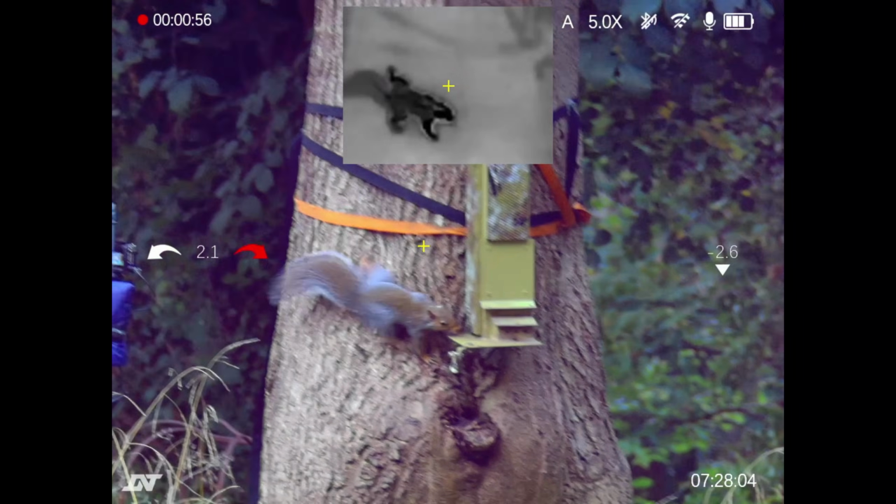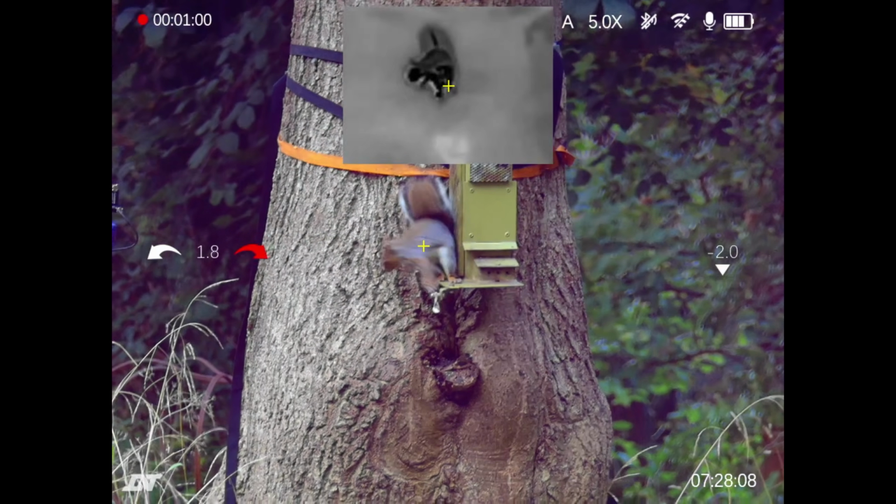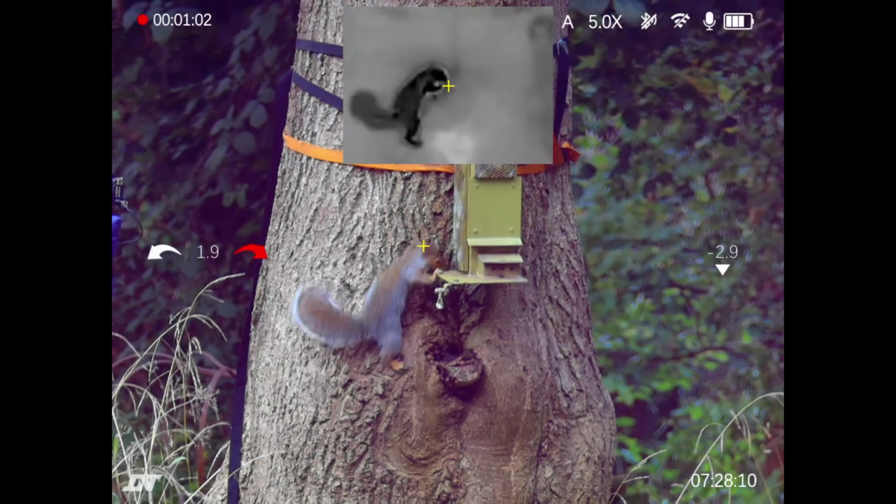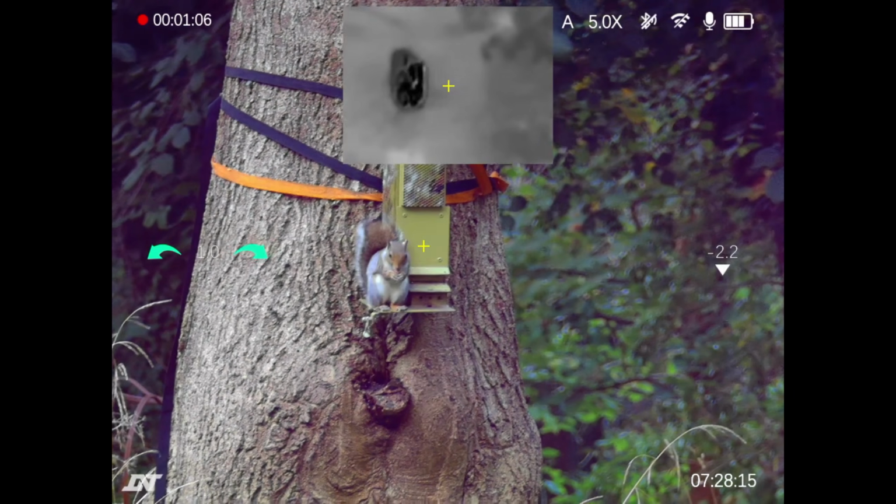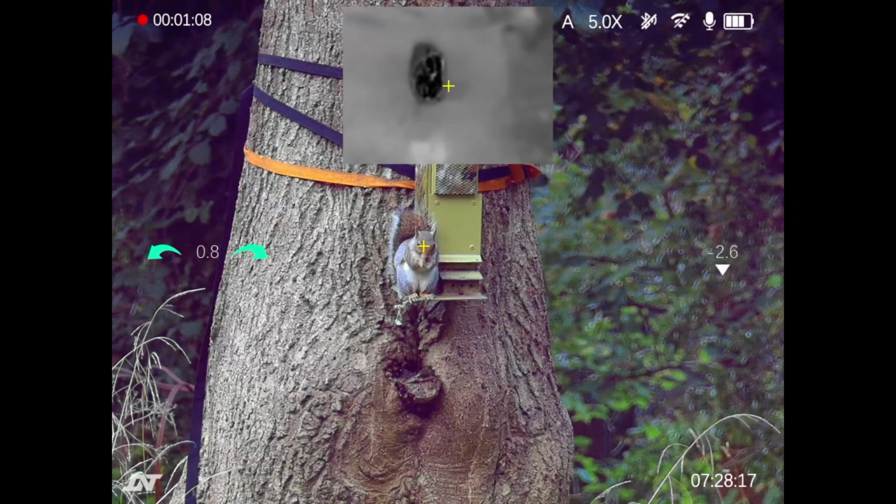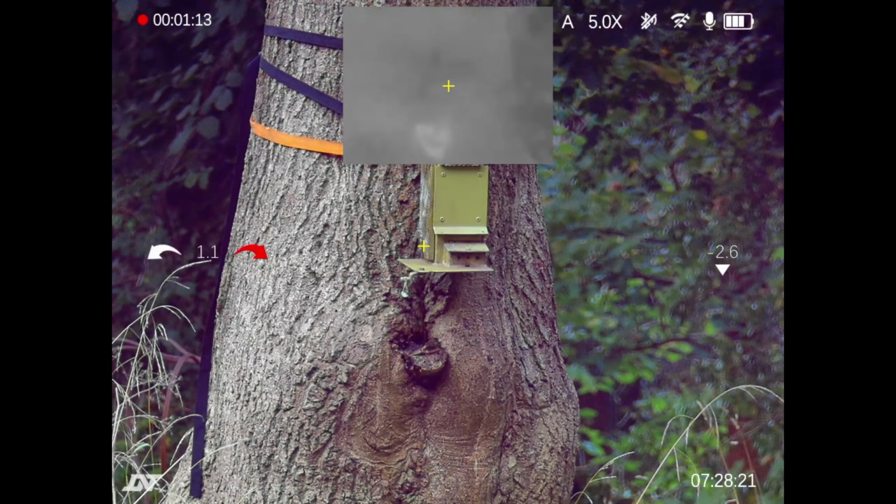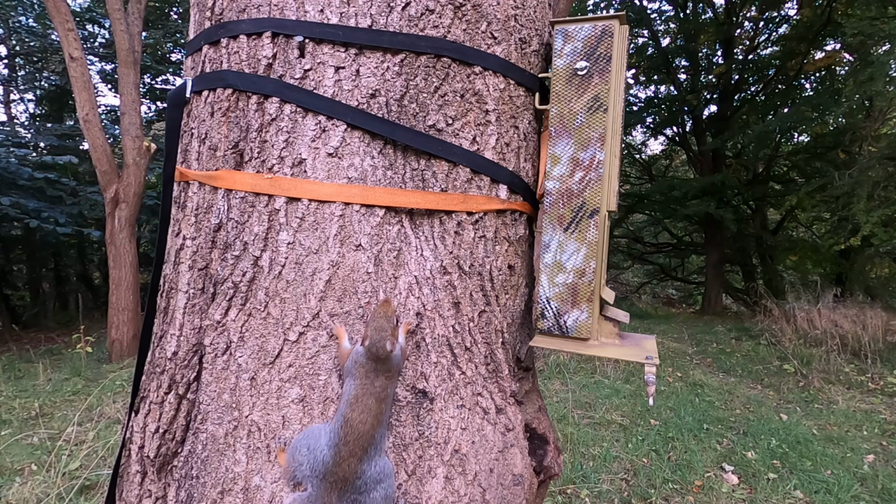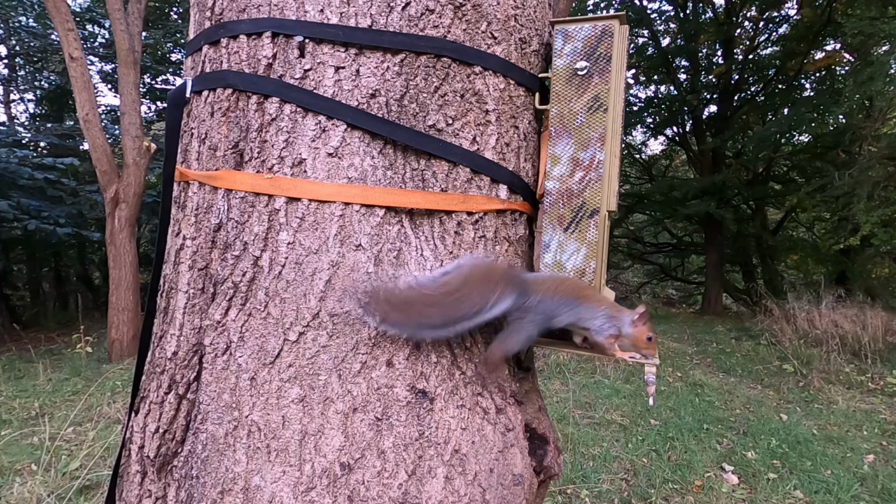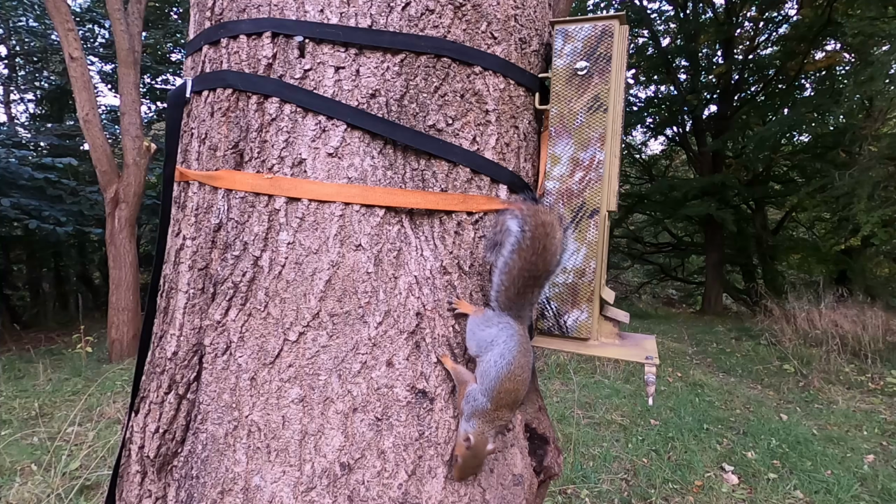And as I didn't have the thermal channels zeroed, I was actually shooting in day mode crosshairs. I've been asked a few times what I use to record the side footage, so I will do a video to explain that soon.